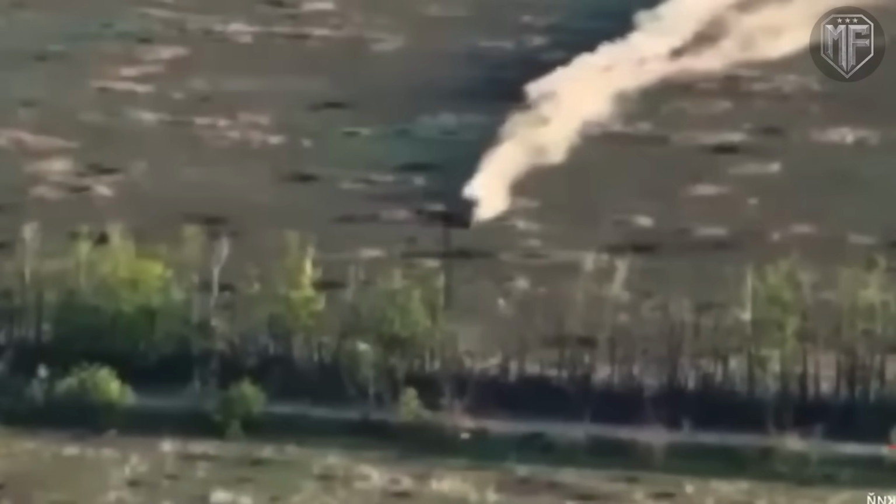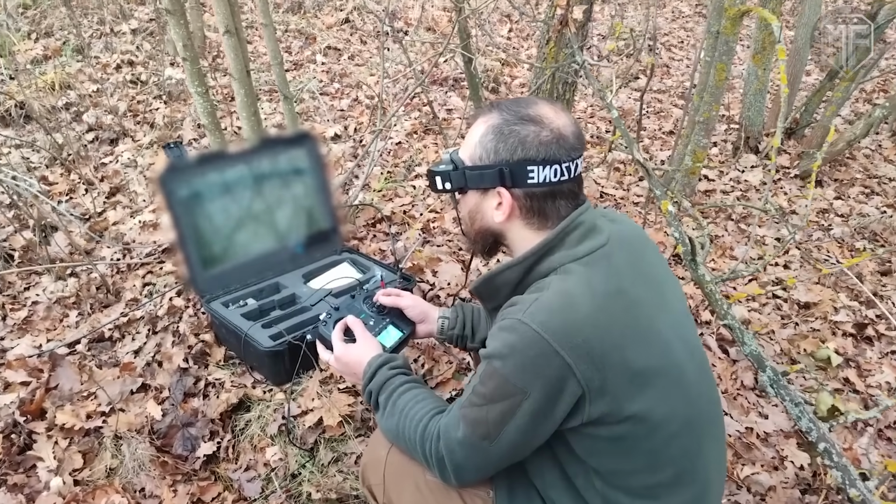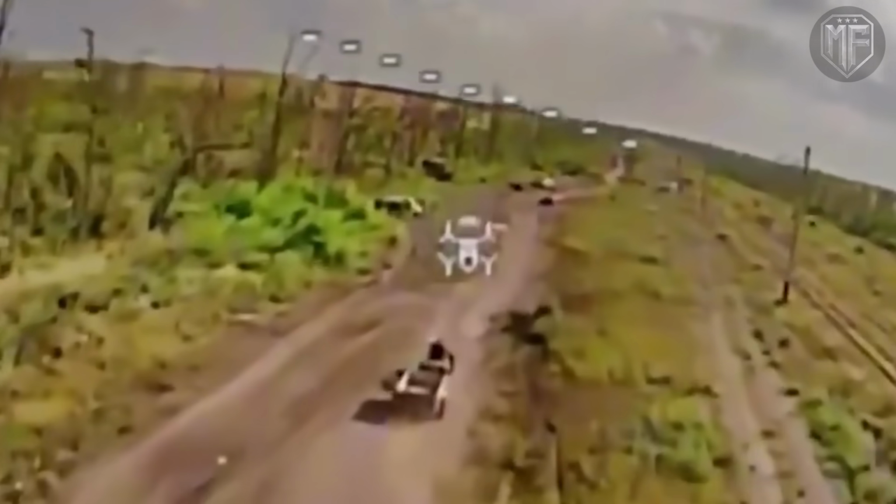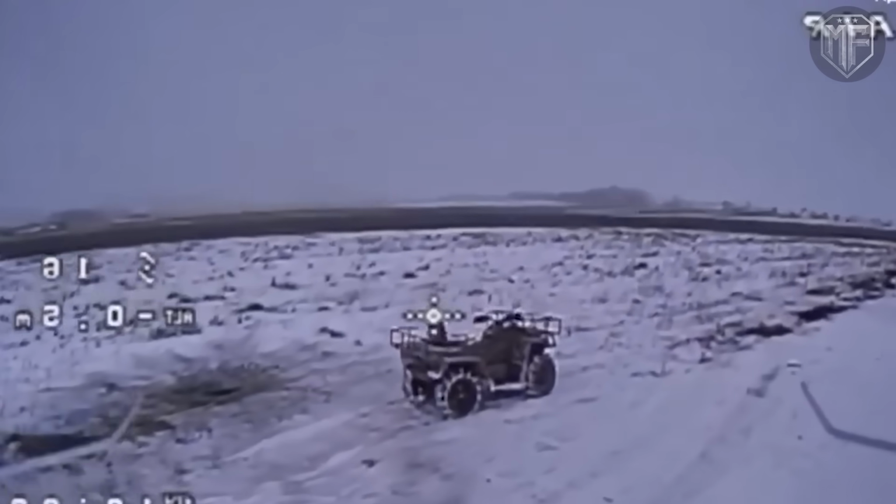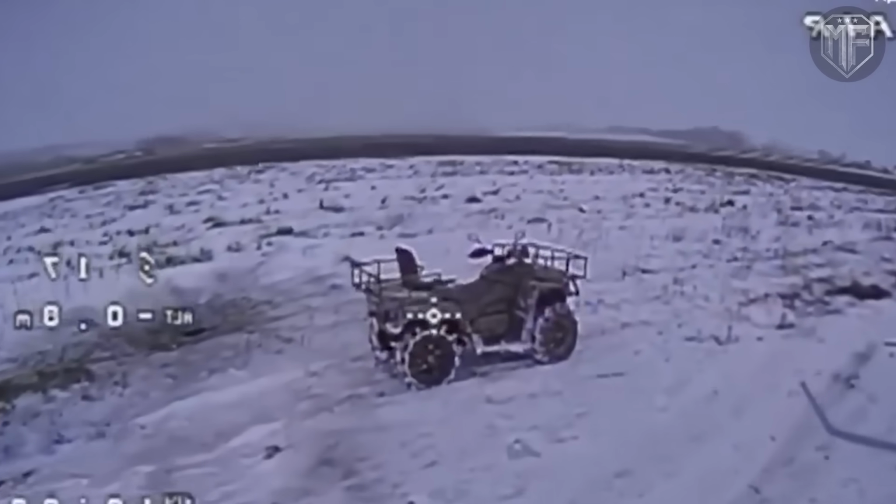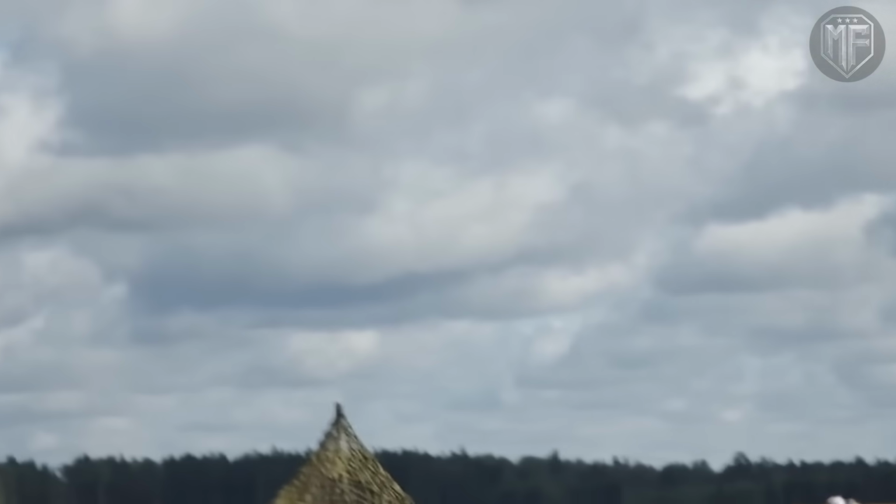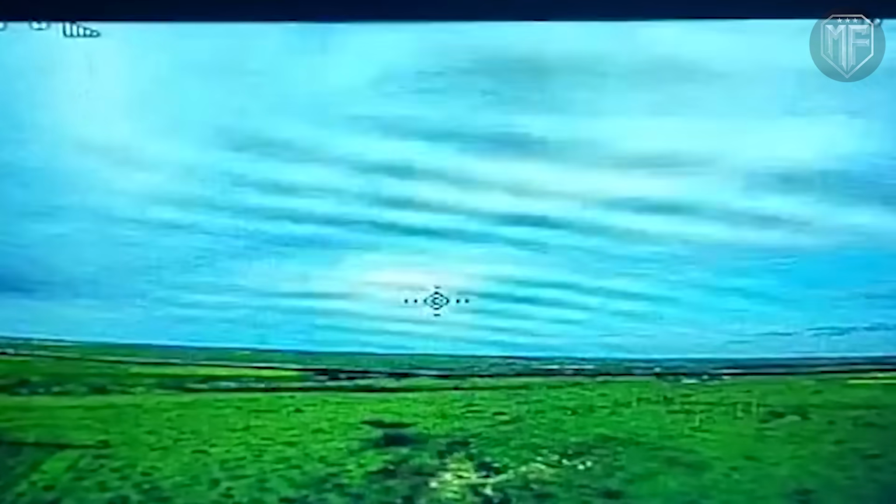In another scene, a quad bike attempts to change direction after sensing danger, but the adjustment only sharpens its outline against the terrain, making tracking easier rather than harder. These engagements show that the real strength of FPV operations lies in continuity. Targets are not hunted by a single operator acting alone, but by a flow of drones and decisions that keeps pressure constant. If one attempt fails, the next is already in motion.